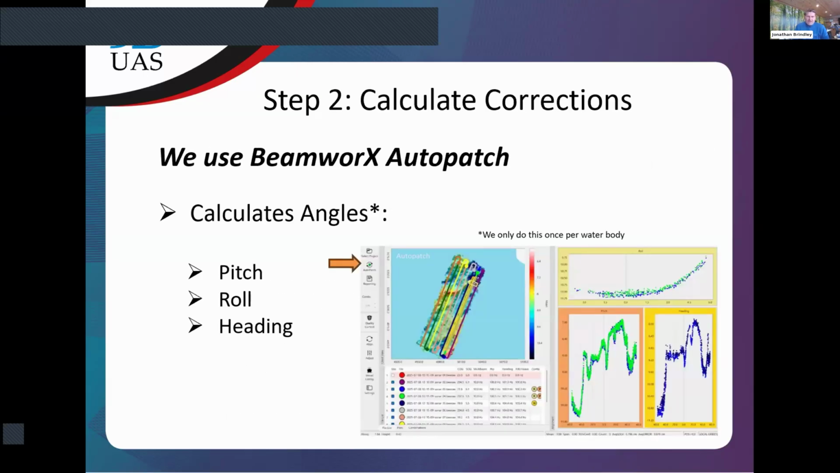Before we can properly clean up data, process it and export to the products we want, we need to calculate corrections within the system, and those corrections are pitch, roll, and heading.